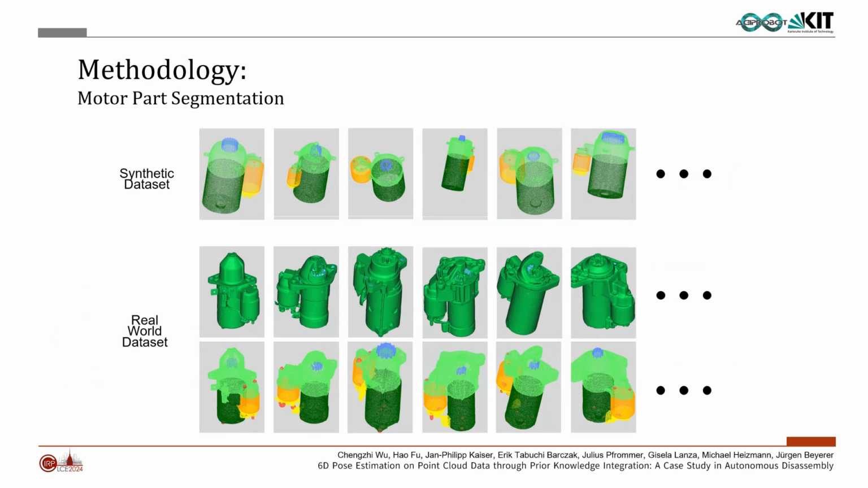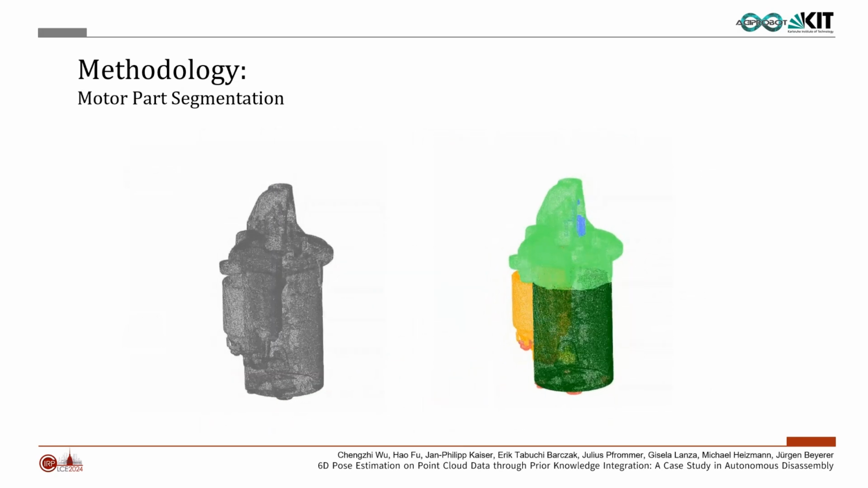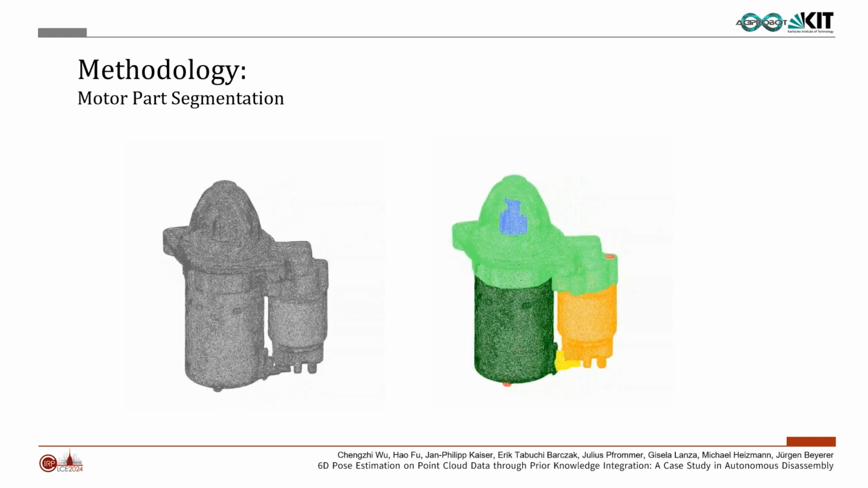As an alternative, we turn to synthetic data sets generated by a Blender add-on called Motor Factory. This add-on initially creates a substantial number of motors with diverse specifications and outputs them as synthetic full model point clouds. A point cloud transformer network for part segmentation is initially pre-trained on the synthetic full model point cloud data set and then fine-tuned on the real-world full model point cloud data set. Here is one of the scanned point clouds and its segmentation prediction.